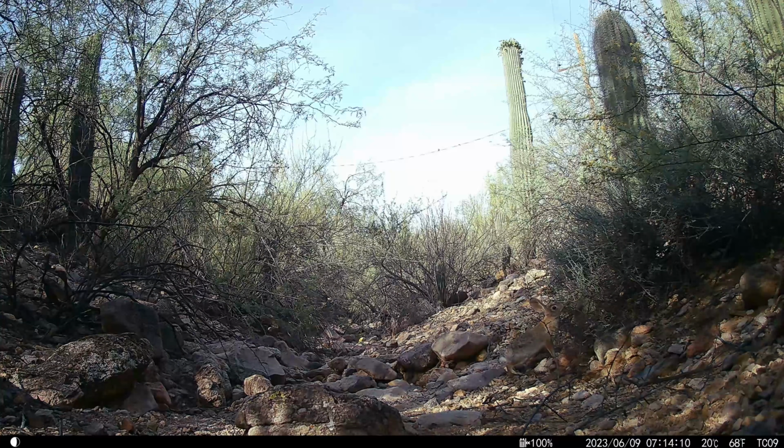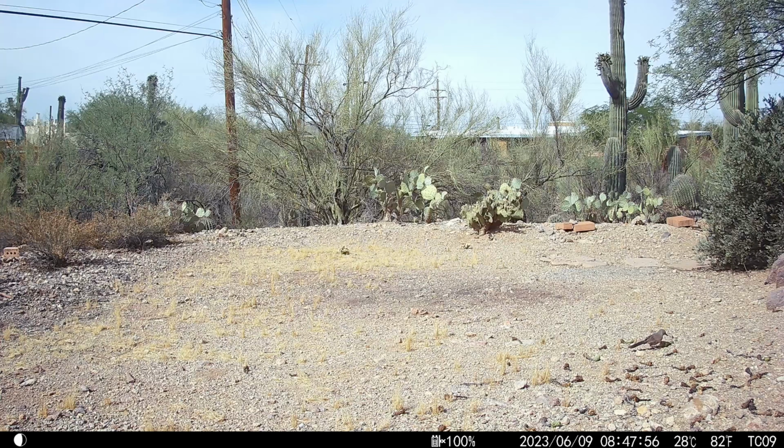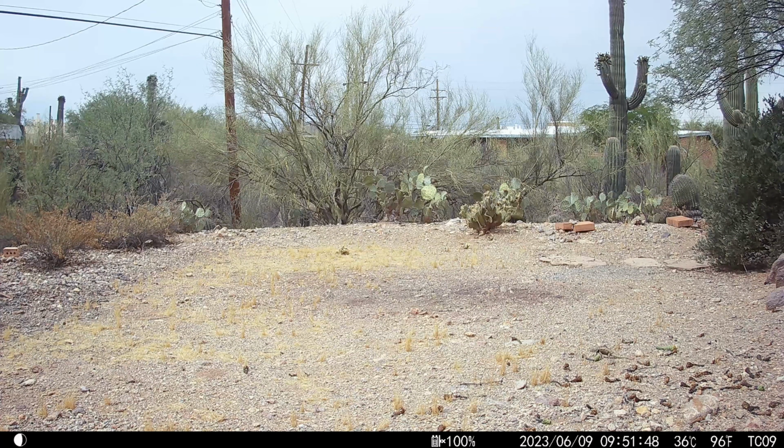When I make these videos, I really only include a representative number of doves and bunnies and small things. The saguaro cactus have been dropping their fruit, and here's a curved-billed thrasher taking advantage of that. This lizard, it's a little hard to see, but this lizard is eating ants off a saguaro fruit, so it's interesting to see how many different animals benefit from the cactus fruits.